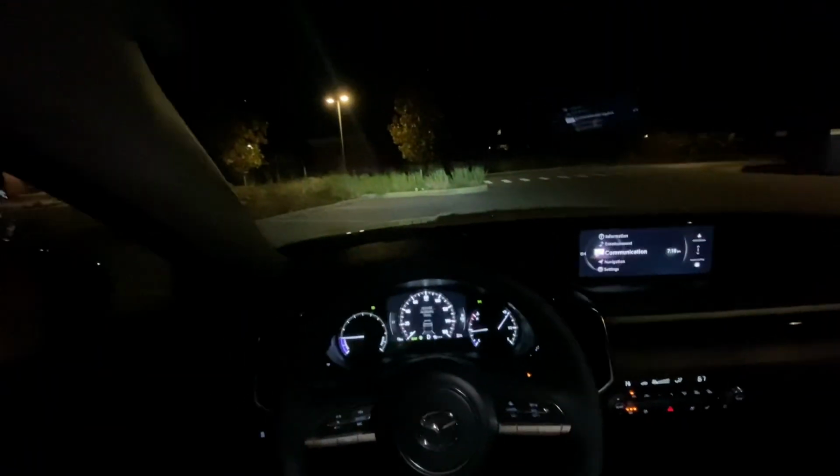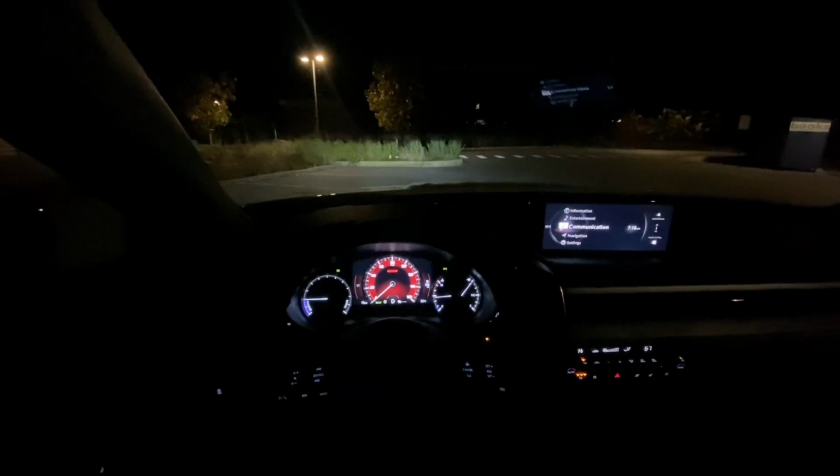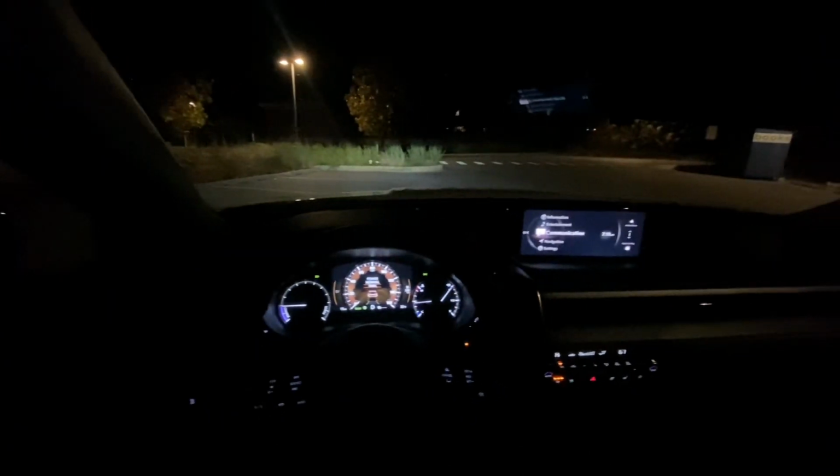And then you have your drive mode selector. So here's where you'll find your power mode, which is obviously going to be for best acceleration, normal, and then you also have a trail mode. No eco mode with this vehicle.